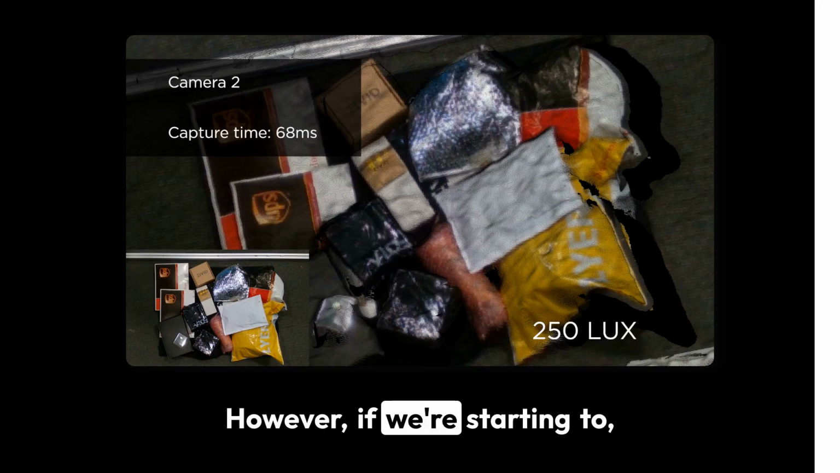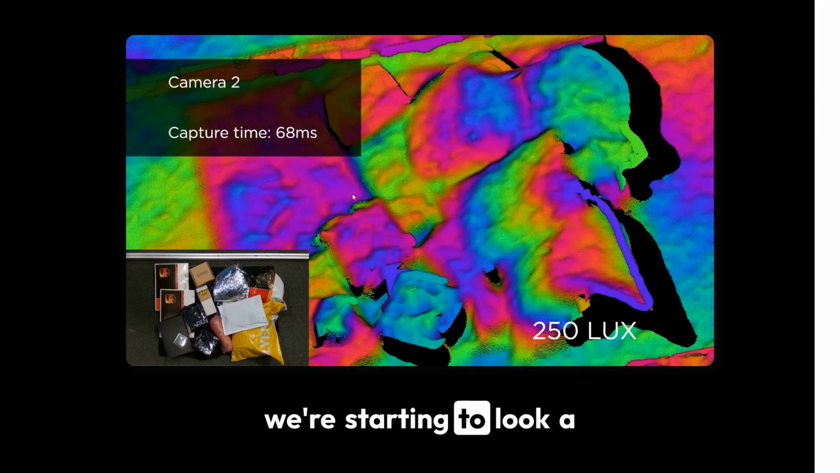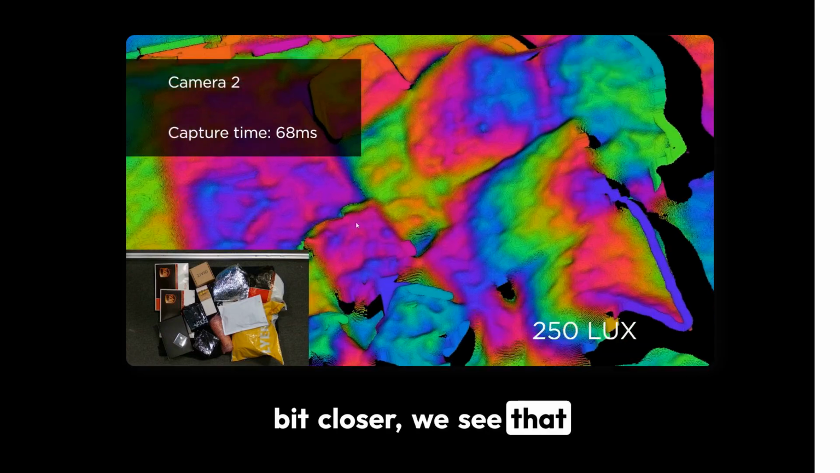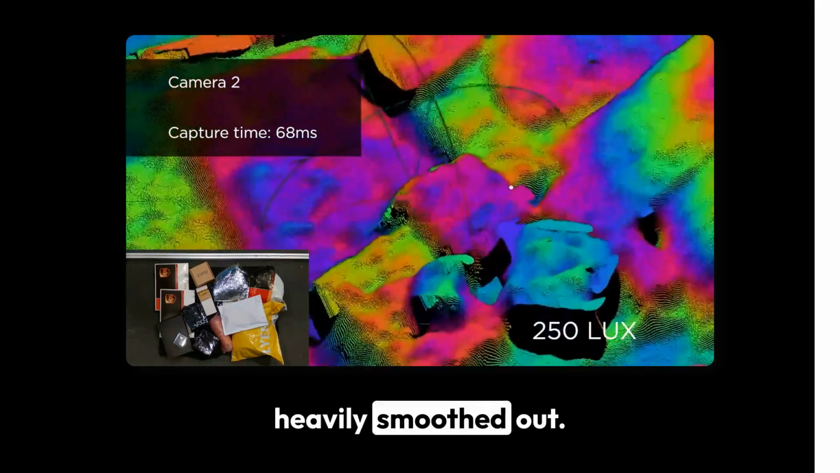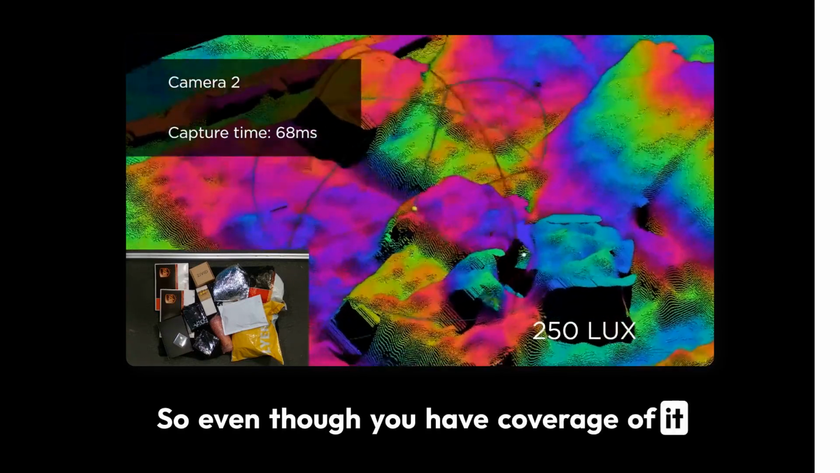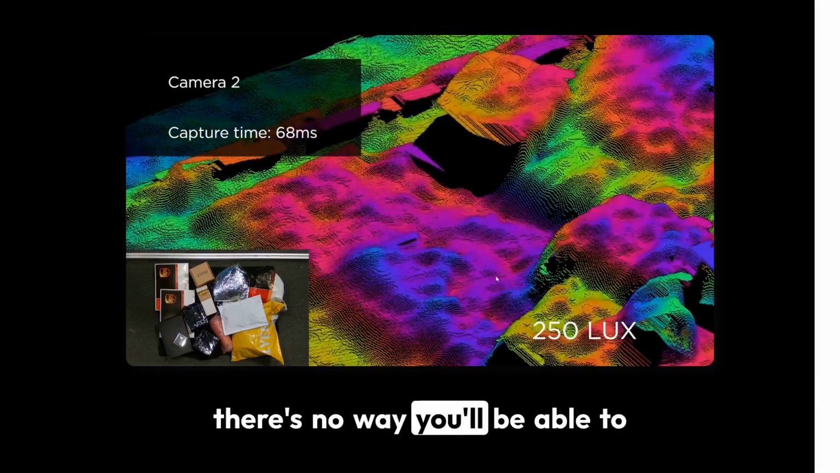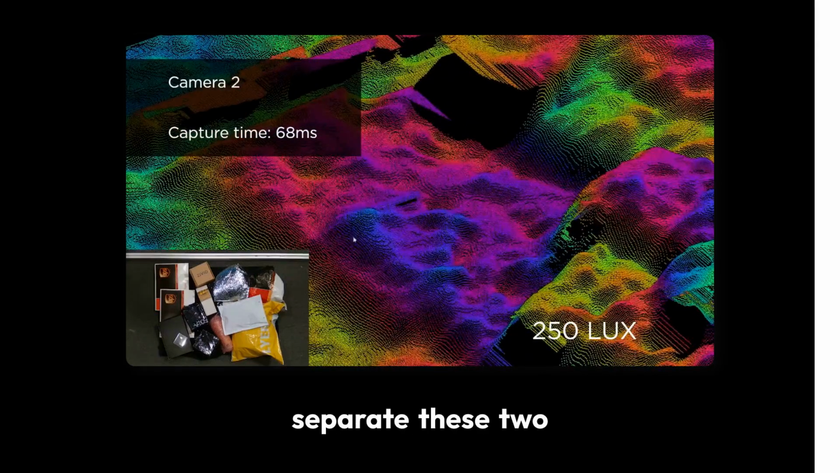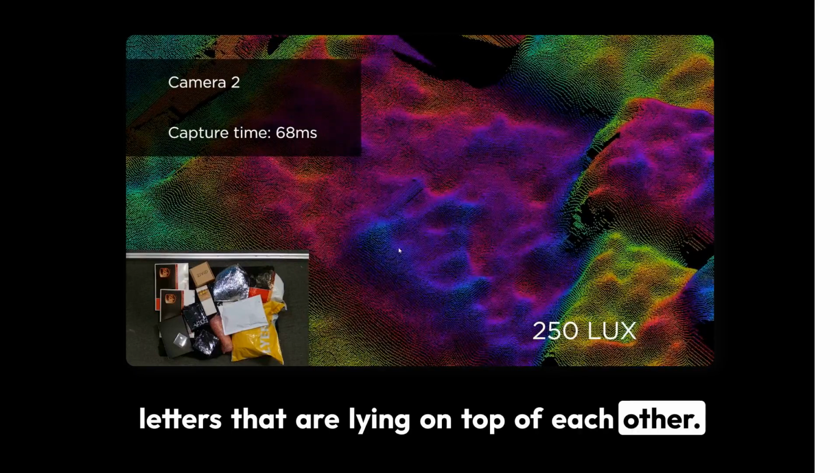However, if we toggle color off and look a bit closer, we see that the data is heavily smoothed out. So even though you have coverage of it in the 3D data, there's no way you'll be able to separate the two letters that are lying on top of each other.